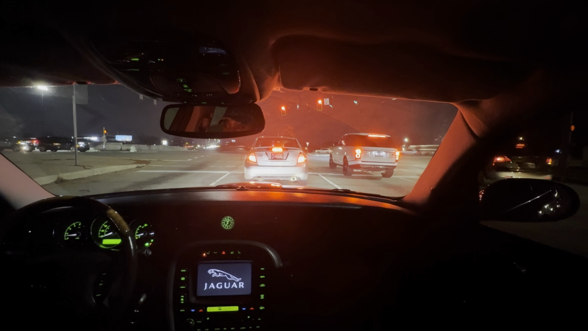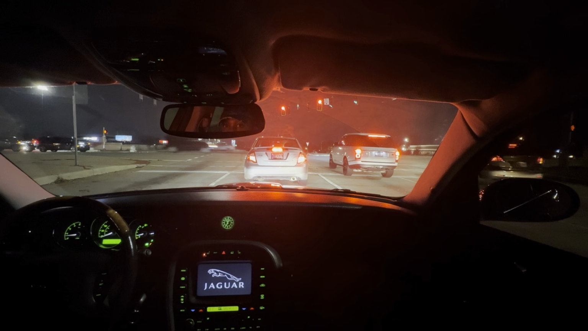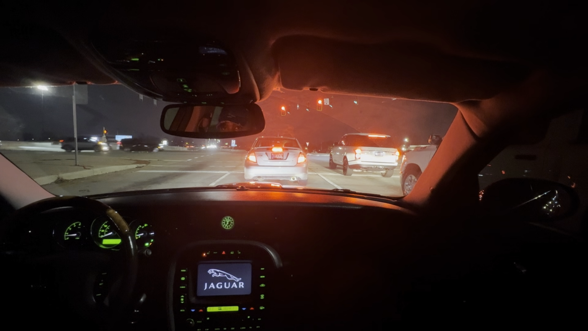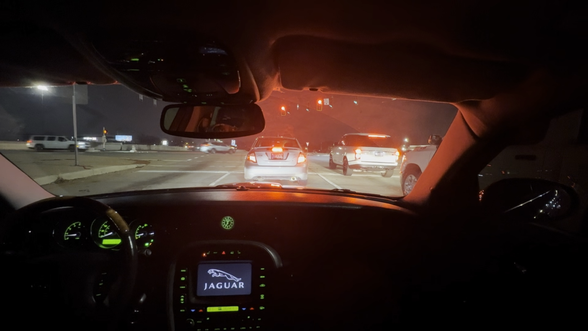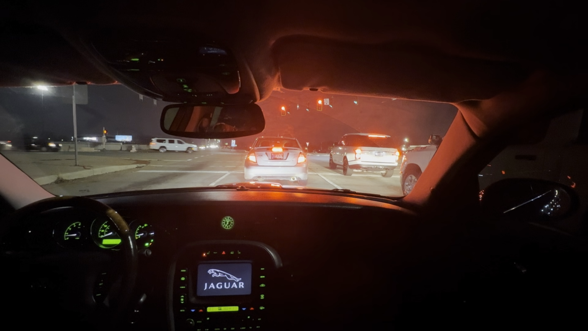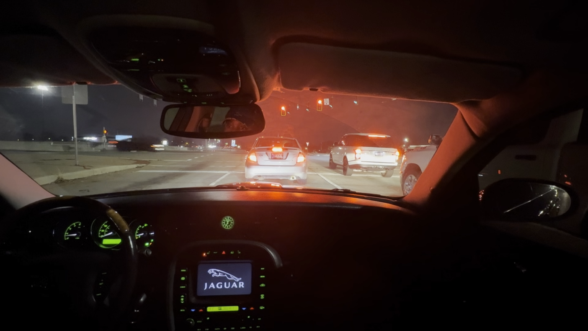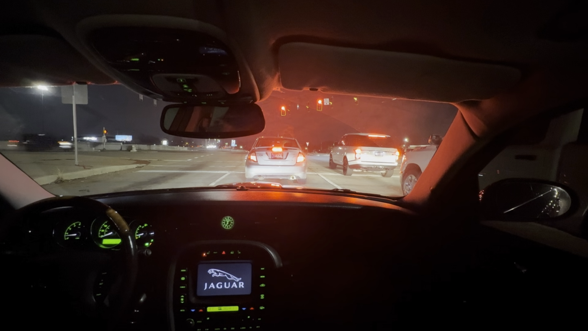It feels good out here today too. I think we're in the low 50s. So yeah, feels really good. That's the only reason why I'm outside. I can't stand the winter time. I cannot.